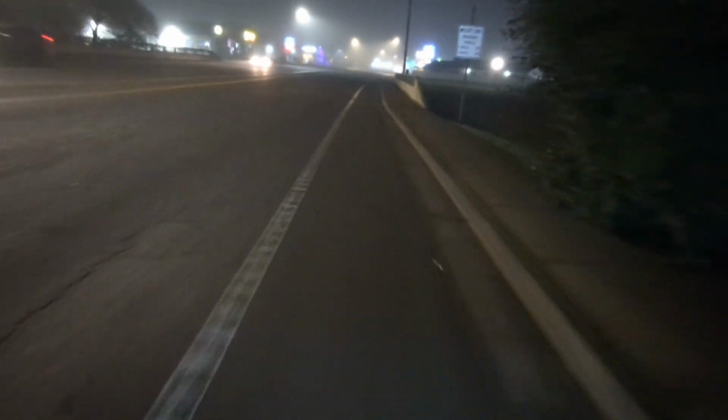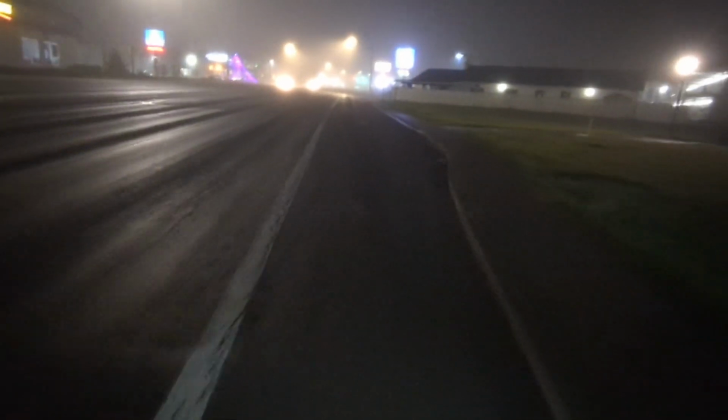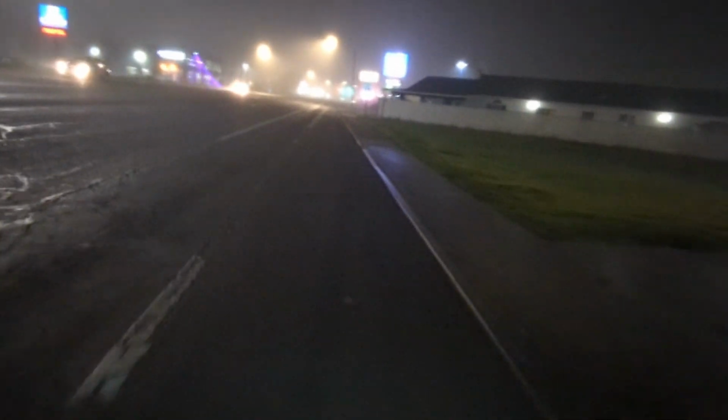Look at all these geese. These cars are kind of nerve-wracking, honestly. Especially at night, even with the lights. But riding the fat bike, I have a touring bike too. And we got a wide shoulder here.